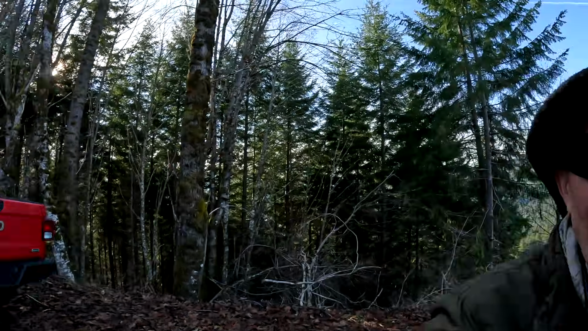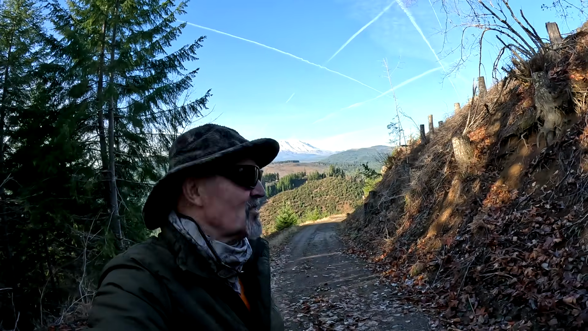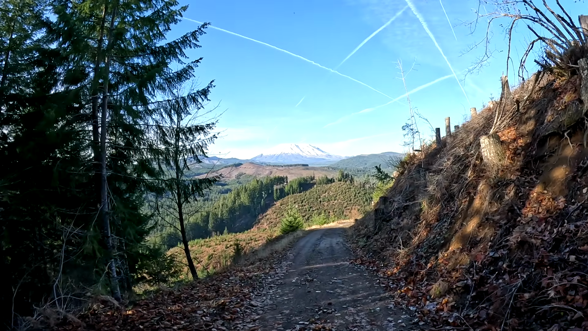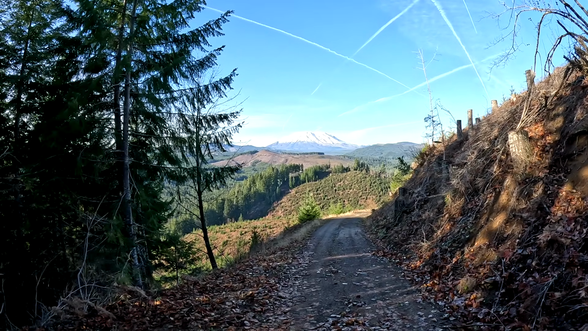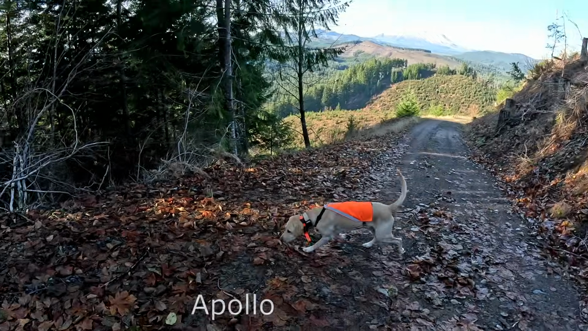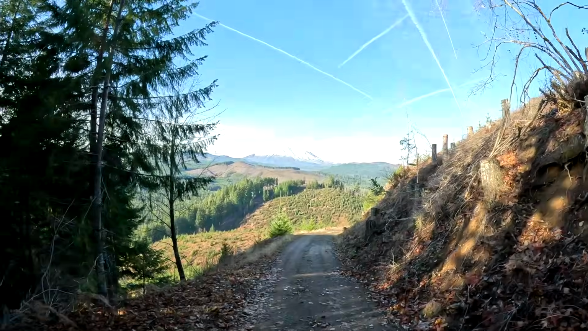What a great day. So great to be up here. Crystal clear. The air feels great. There's St. Helens behind us. Ready to set some new trail cameras. And it has been 5 months since we all have been up here together. It's good, isn't it? It feels good.